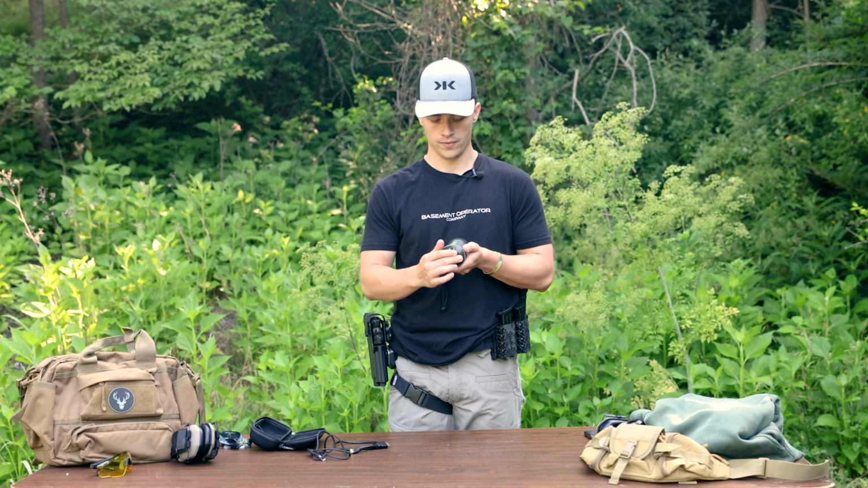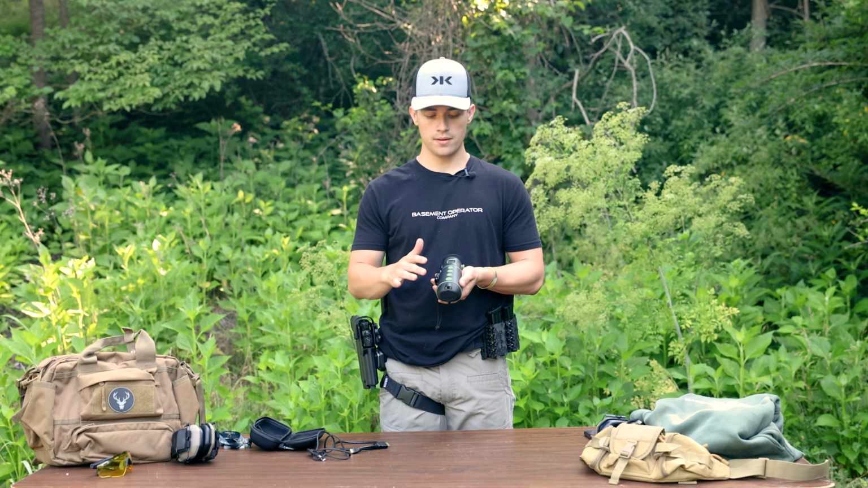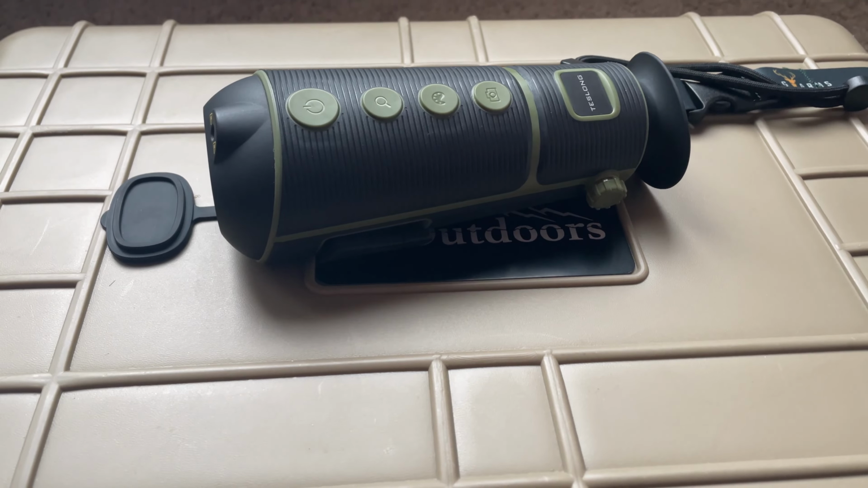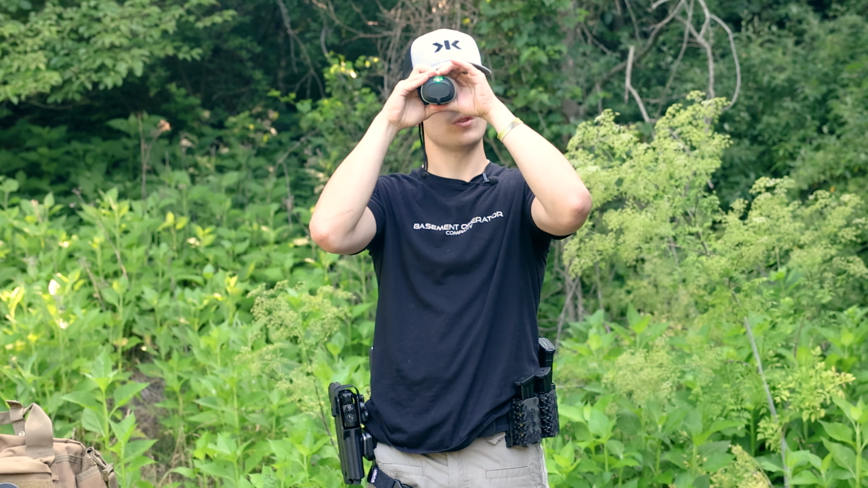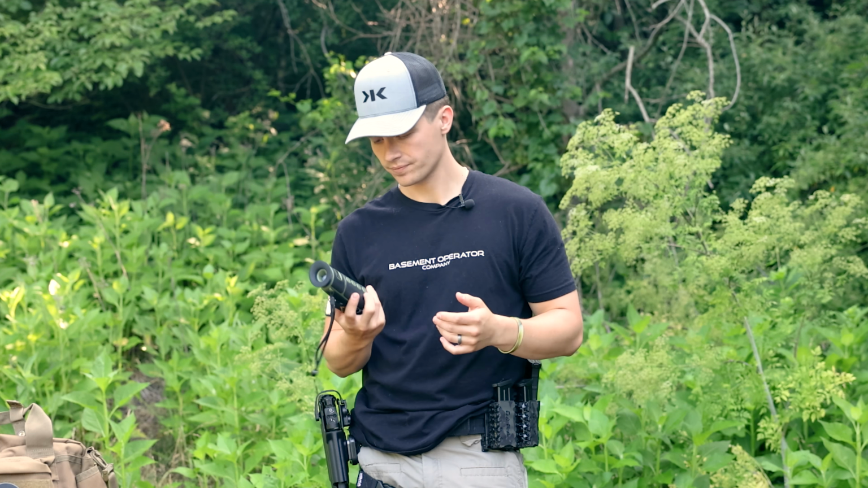Another thing that I noticed, these buttons up here, very basic buttons. You have your power, you have your zoom, you have your color palette, and then you have your photo. There's hardly any click at all, if any, to the buttons. So you don't really know when you're turning this on, when you're turning this off, and it's very, I guess, impractical. Well, not impractical, but not very user-friendly in that sense.